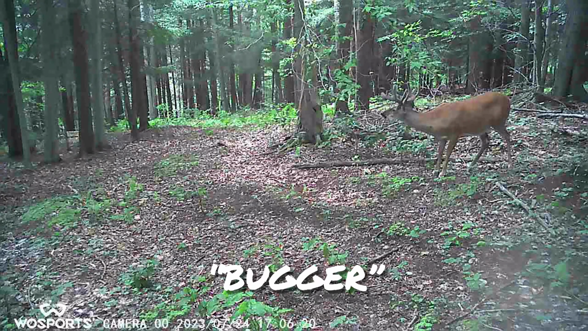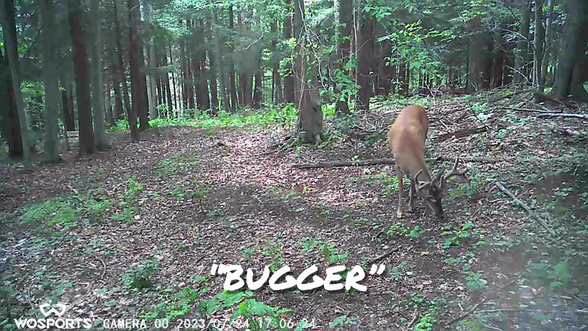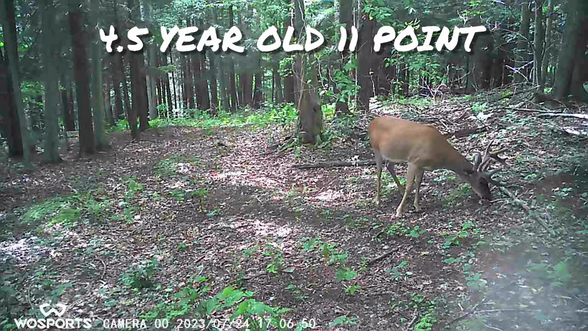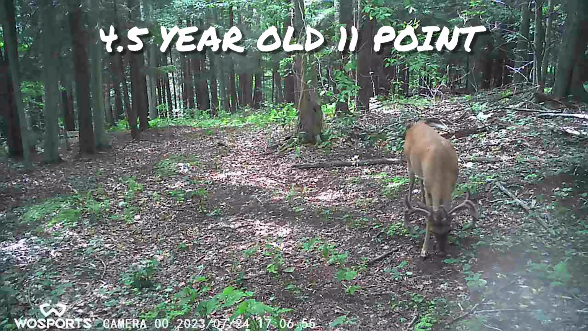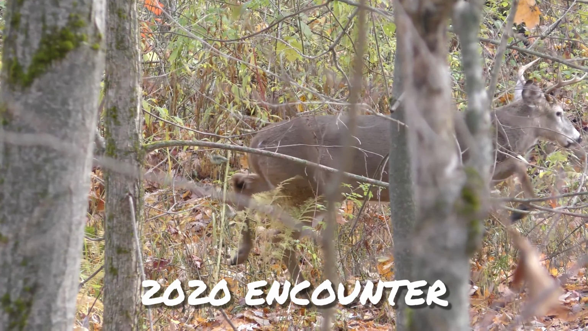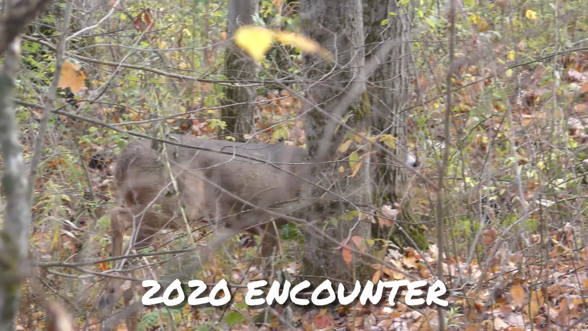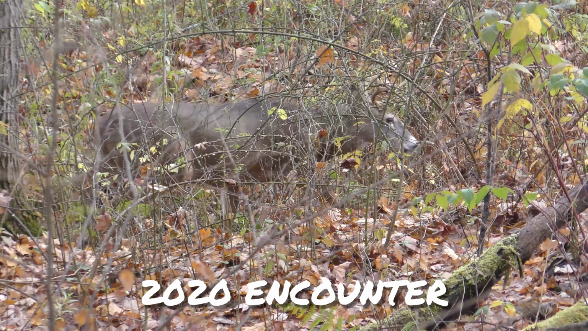Bugger is a deer I got a lot of history with. He got the name Bugger because back in 2021 I got a trail camera picture where he had bugs all over him, and my kid saw it and she named it Bugger. But I had a couple encounters with Bugger. I had an encounter with him when he was 1.5 years. He's the only wide buck on the property, so it's easy to tell it was him. Yeah, I filmed him at 28 yards, let him walk right by me. The next year he got a little bit bigger, but he really blew up last year, became something really nice.